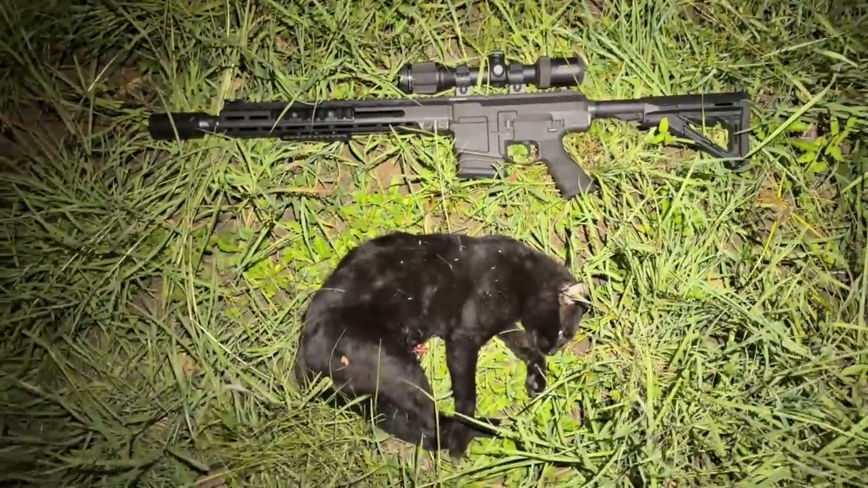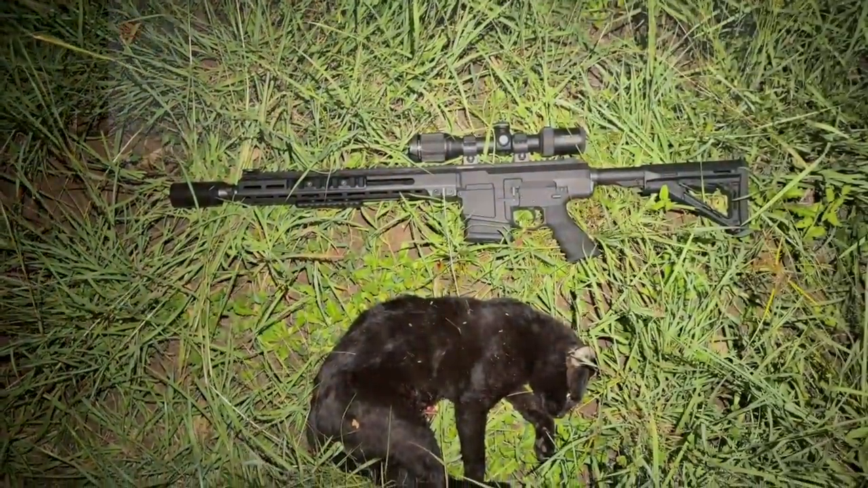Anyway, there's one cat on the deck. Hopefully we can get some dogs later.